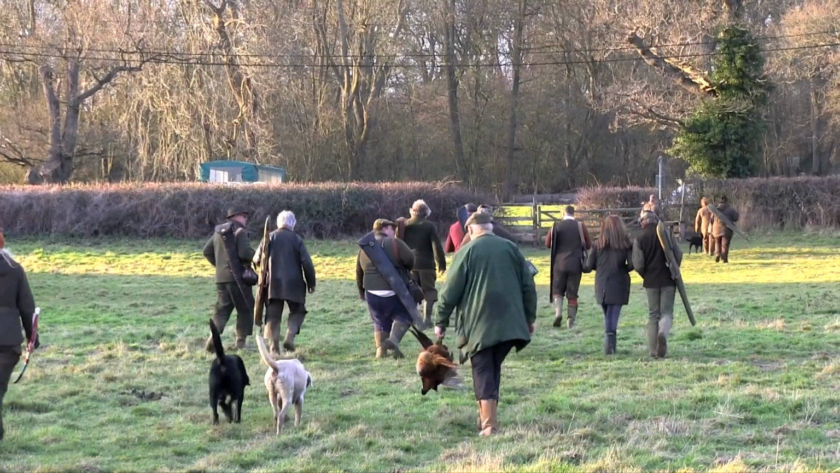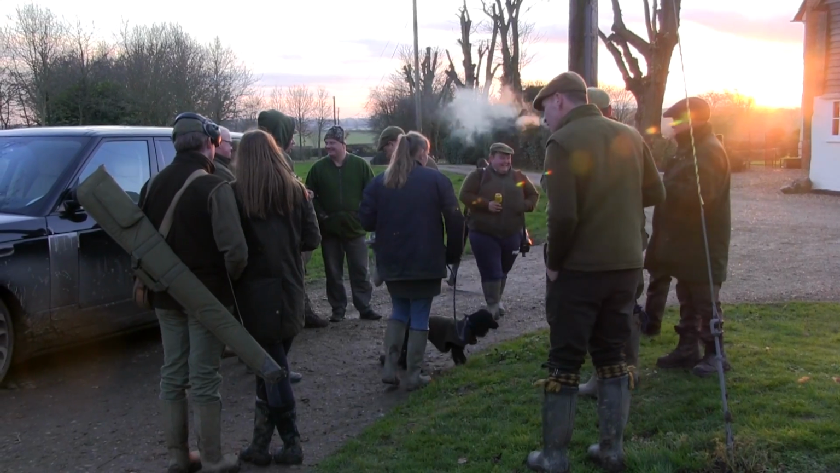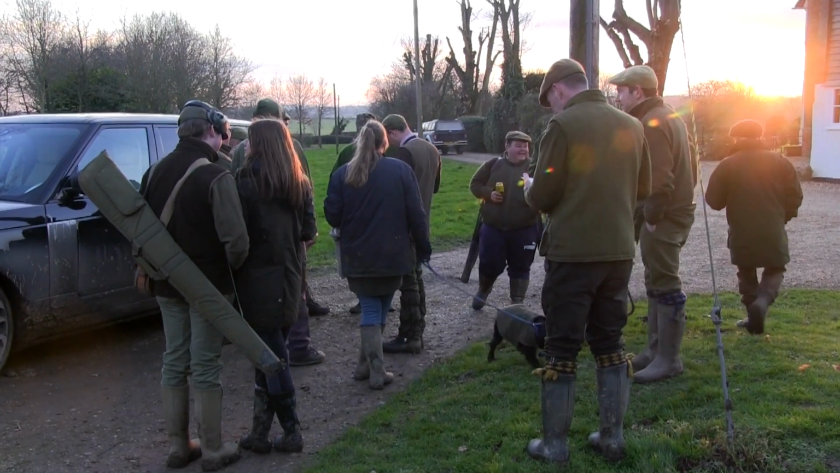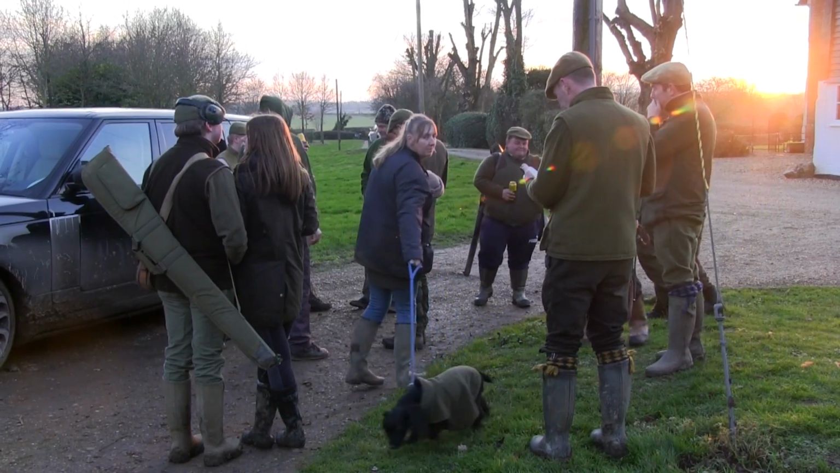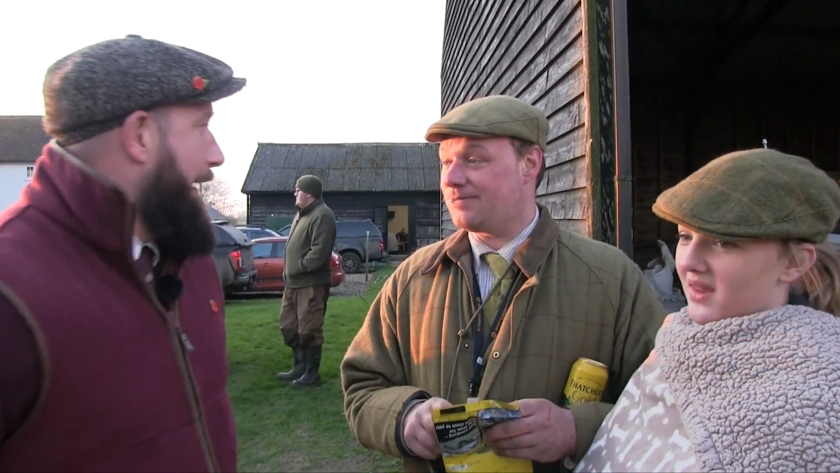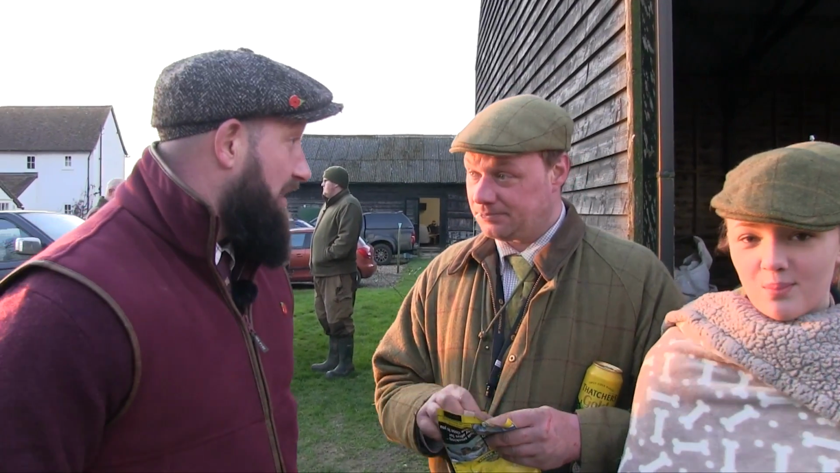There was some quality bird shot, and the young lads as well, especially, they shot some of their first partridge today, and it's lovely to see such a nice gang of people around. And I mean, just look at everyone over there, they're all happy and smiley, and they're all talking about the shooting today. Everyone's had a shot throughout the line. I can't really explain how good it is to be amongst all these friends. It's a nice togetherness, and everyone fits in well.